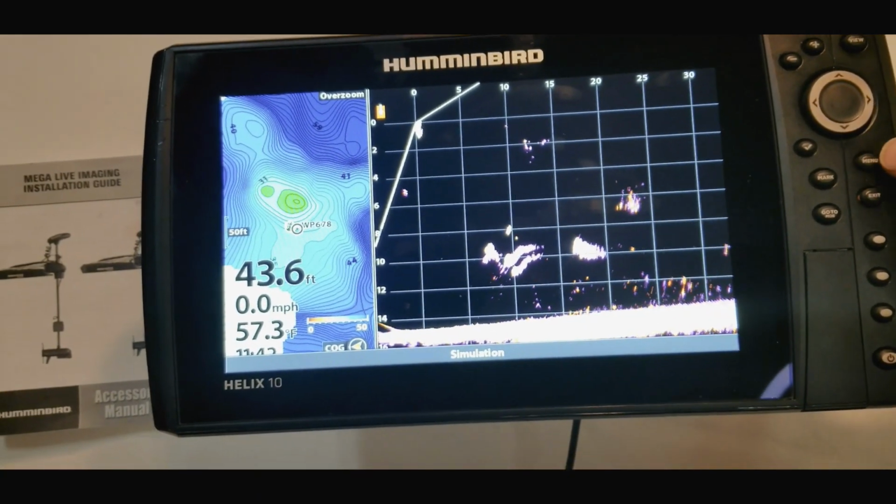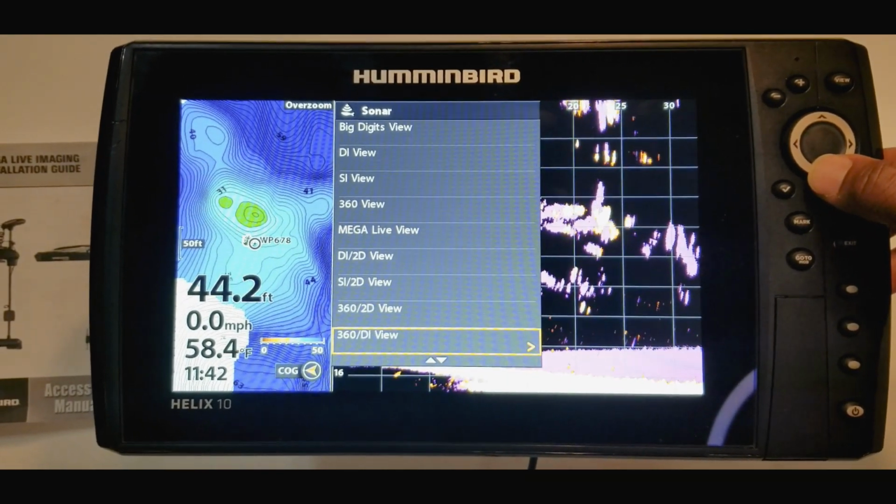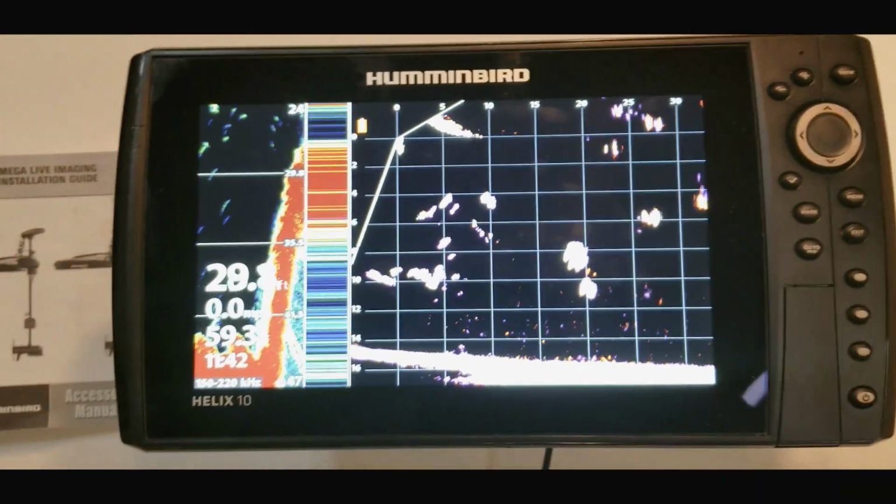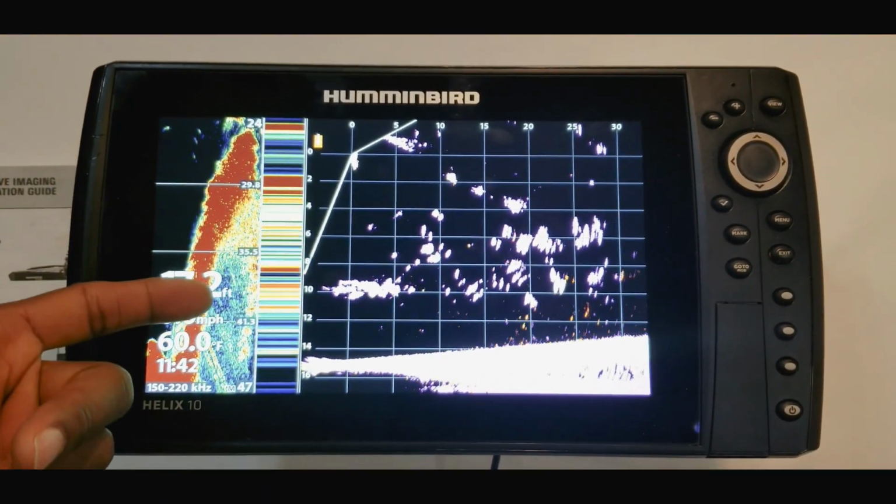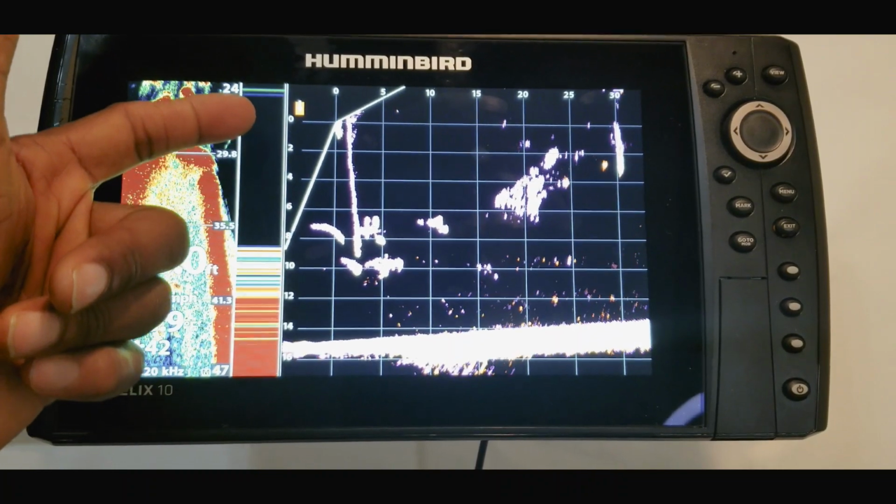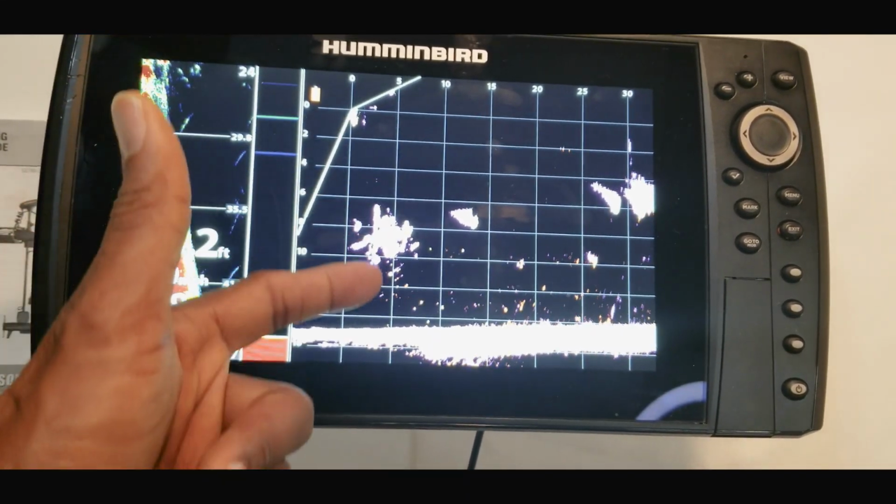All right, let's go back out of here one more time and go back to sonar. All right, let's take a look at 2D in Mega Live view. There we go. So that is the main screen that I use when I'm out on the lake. This will allow me to see the fish that are directly under the boat. For me, sonar is something that I'm very familiar with, been using it for years. This is the RTS window. If any of you guys remember that screen where I told you this is pretty much showing the live things that are happening directly under the boat, which is what you will see on this side.